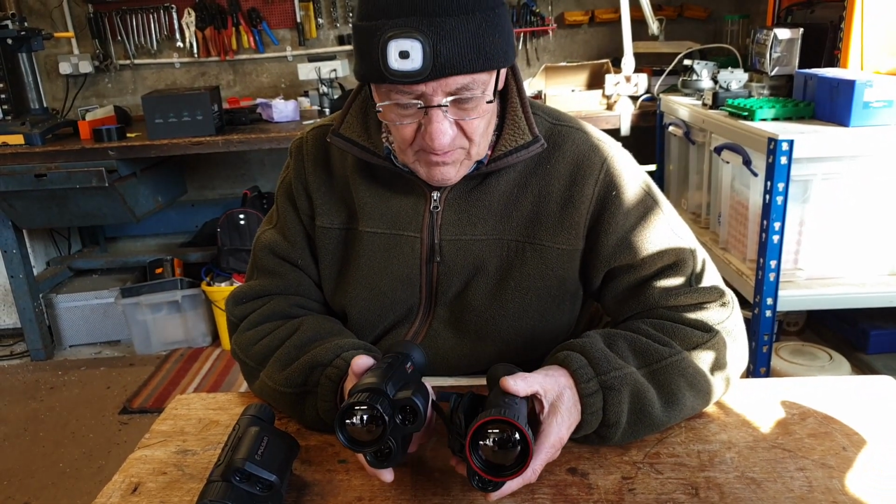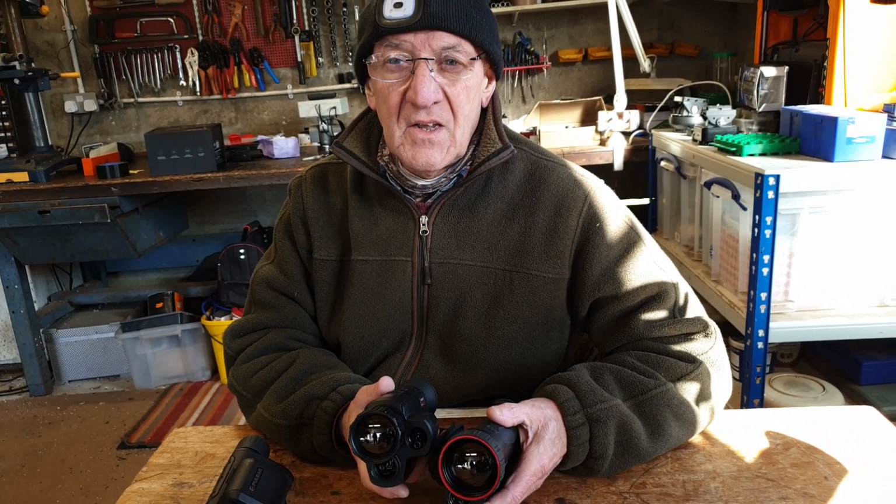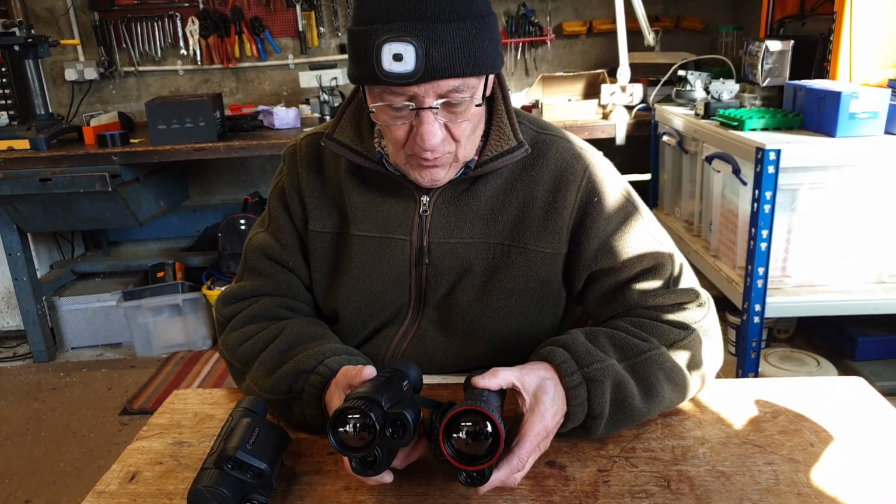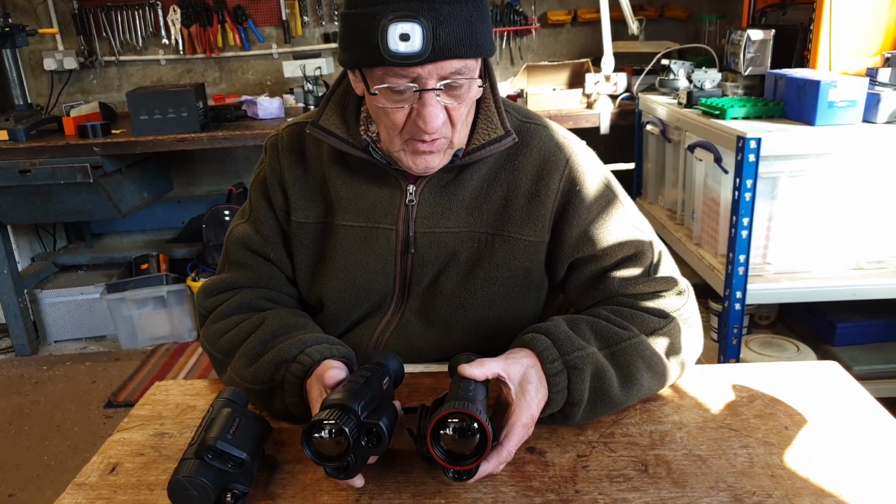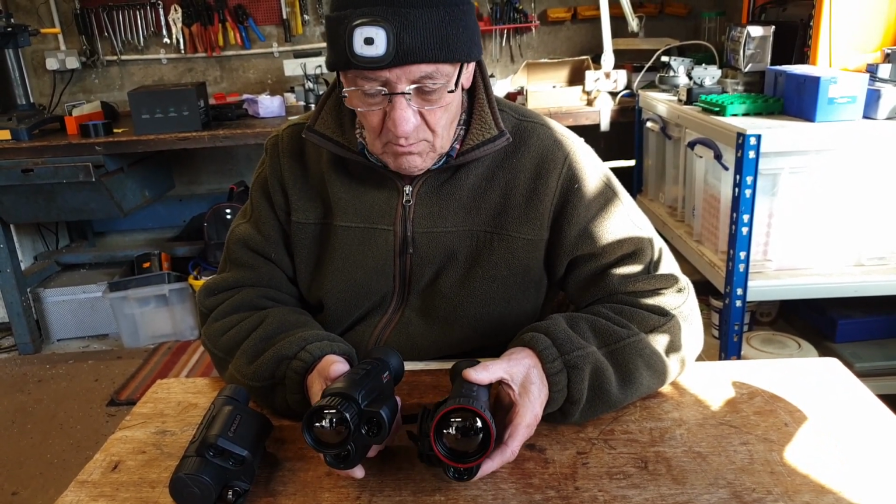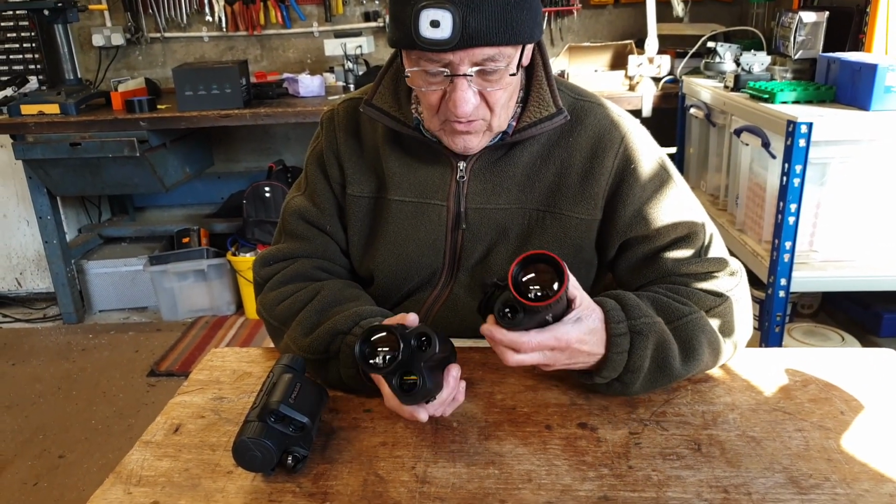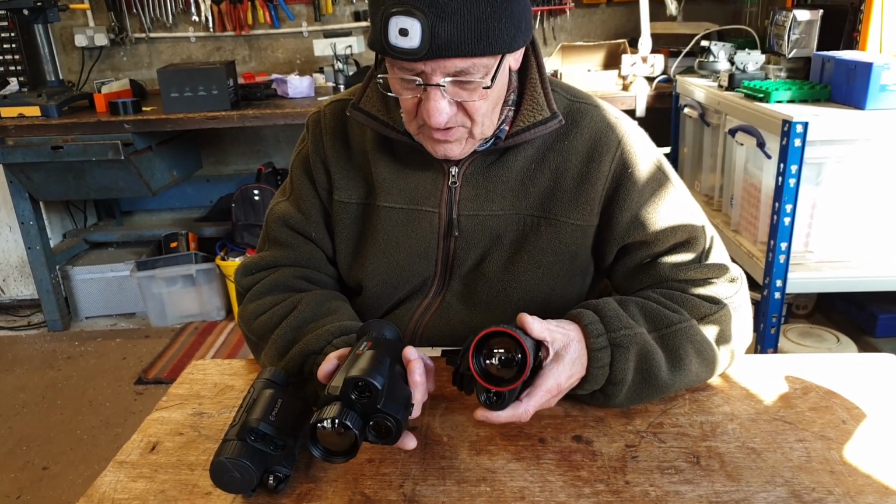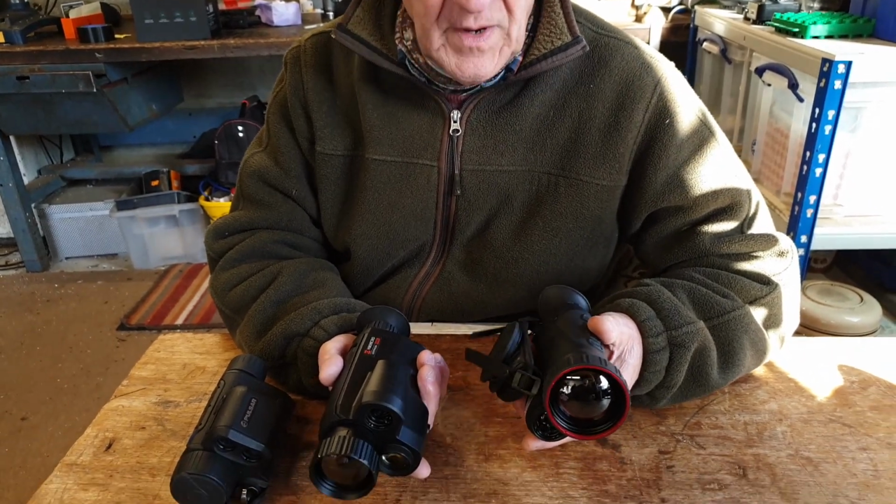I think you'll see the big difference when you get out in conditions which are not good for thermal, i.e. high humidity conditions. I haven't had the chance to test them in those conditions yet, but when we get a night where it's kind of muggy, I'll get them out and hopefully we'll be able to see more difference between them. Personally, I much prefer the Condor layout. I didn't really like this, and I didn't really like the optical camera and the fusion thing. I thought it was a waste of time. The Condor is really what it should have been in the first place.